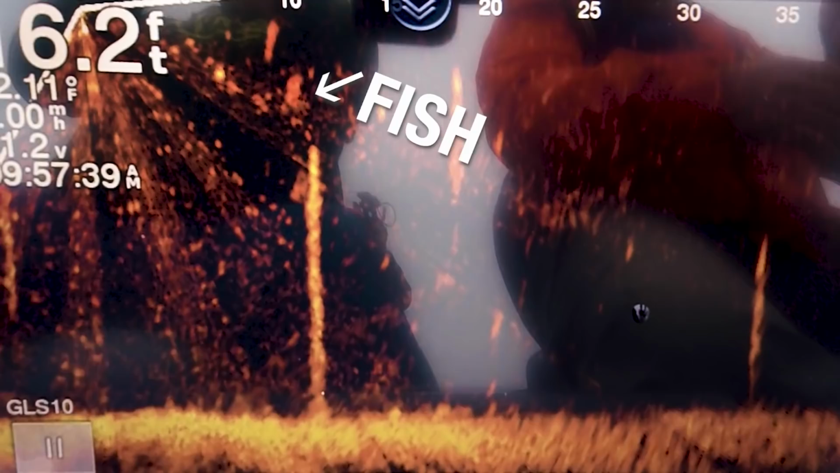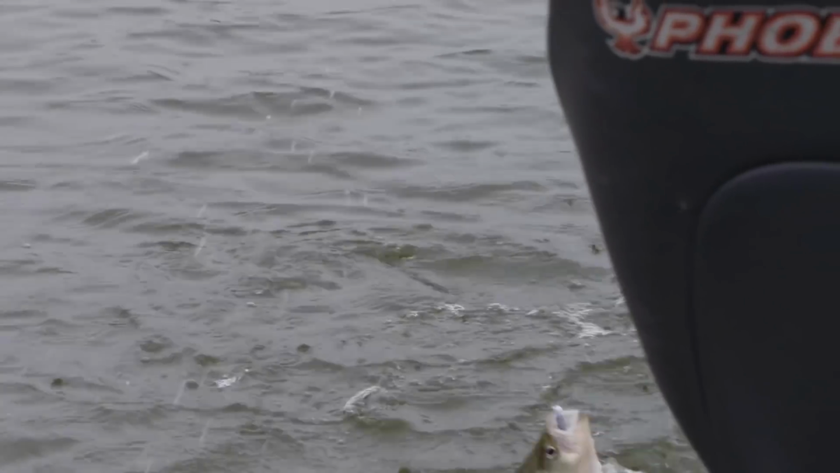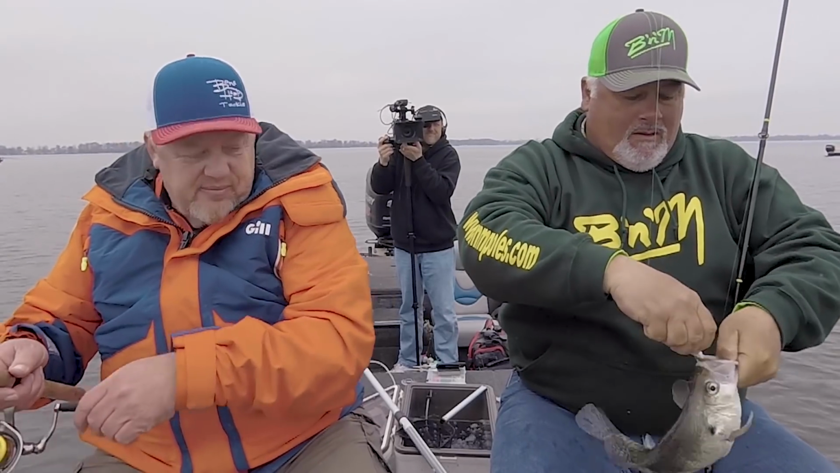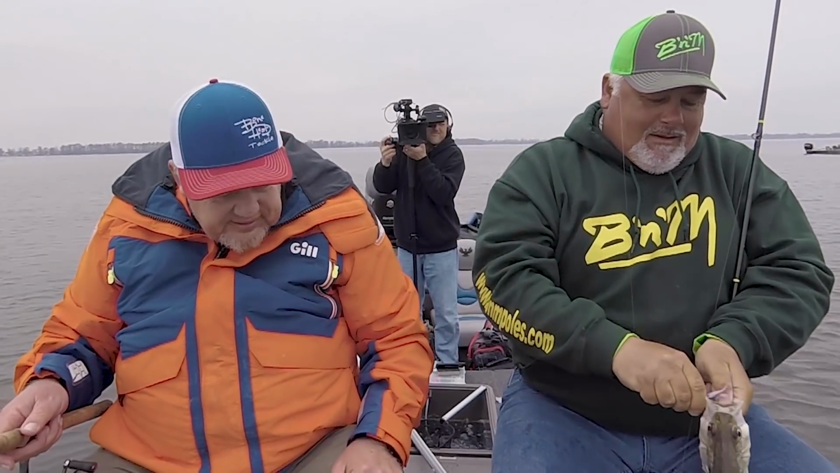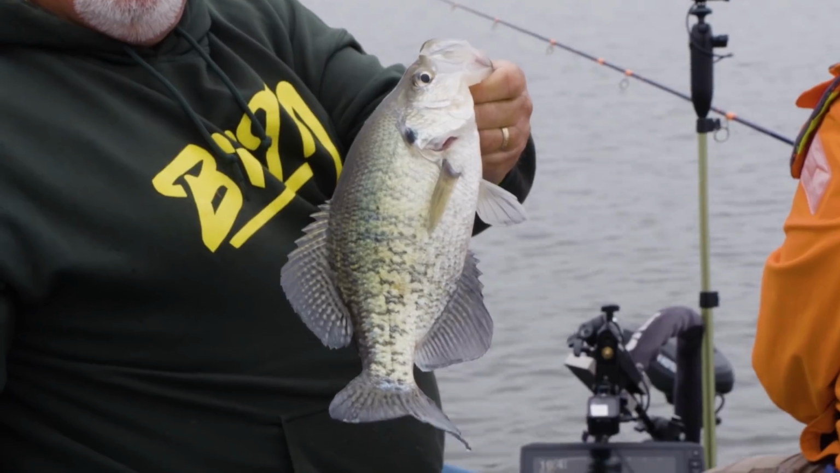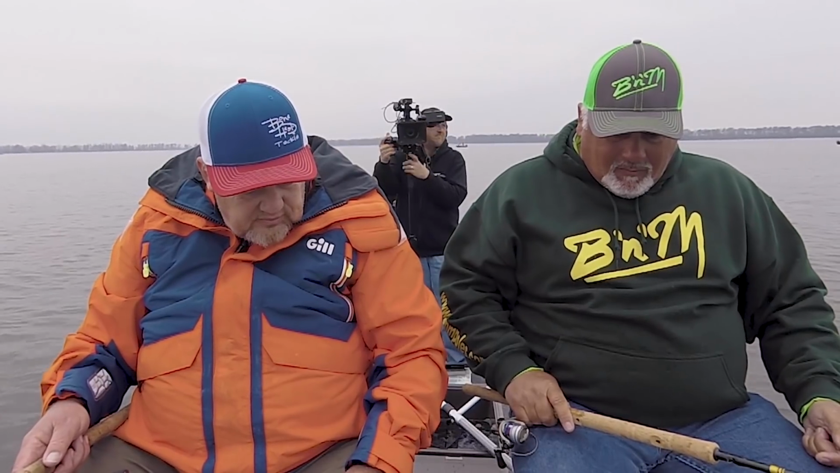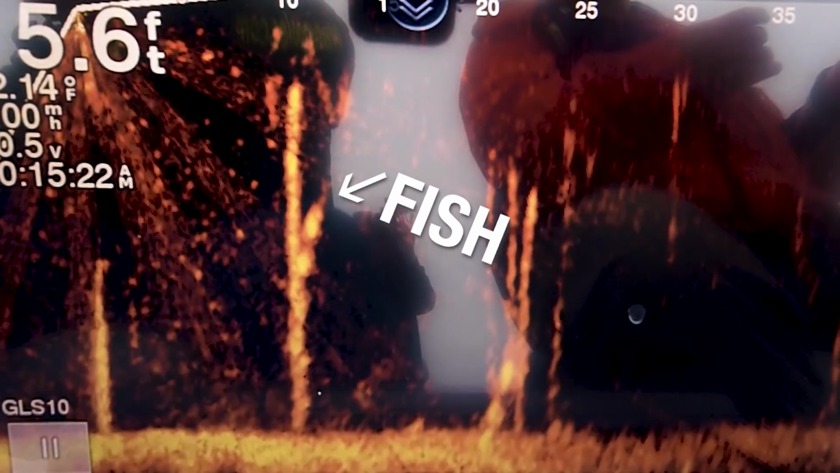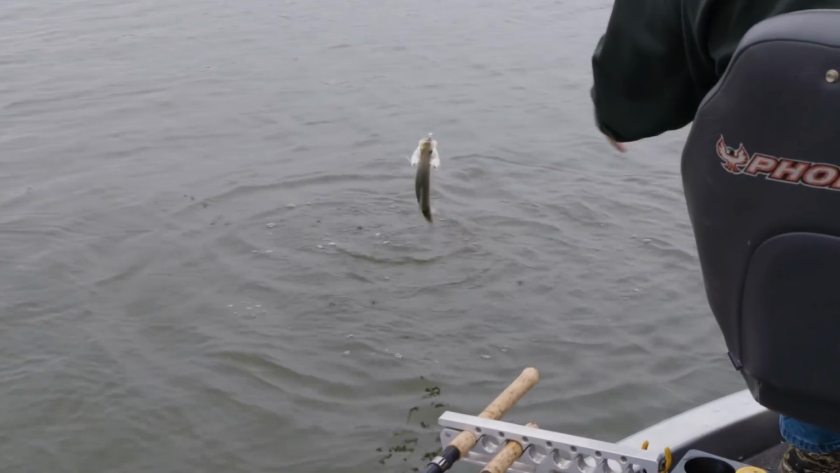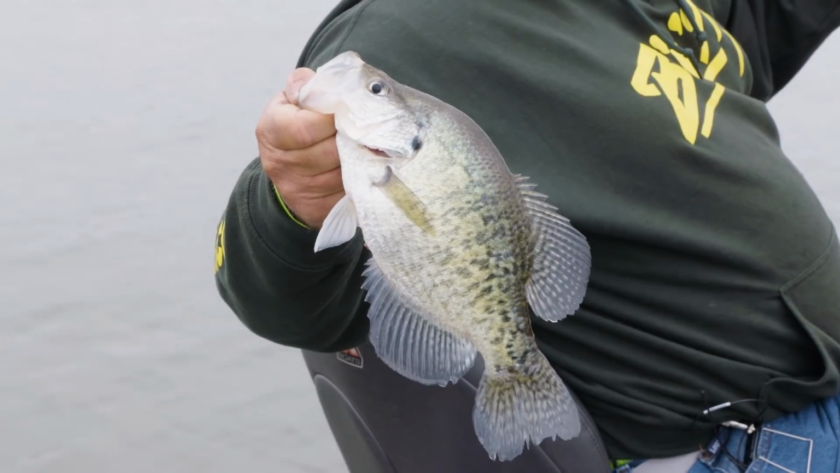Chasing you. Got him. Seen him that time. I think I can get him. Man, seen him chase and bam. You've seen others chase and they won't touch it. So you're looking for that aggressive fish. Just keep going. Don't even waste time on them. There he goes. Got him. There's another one out there.